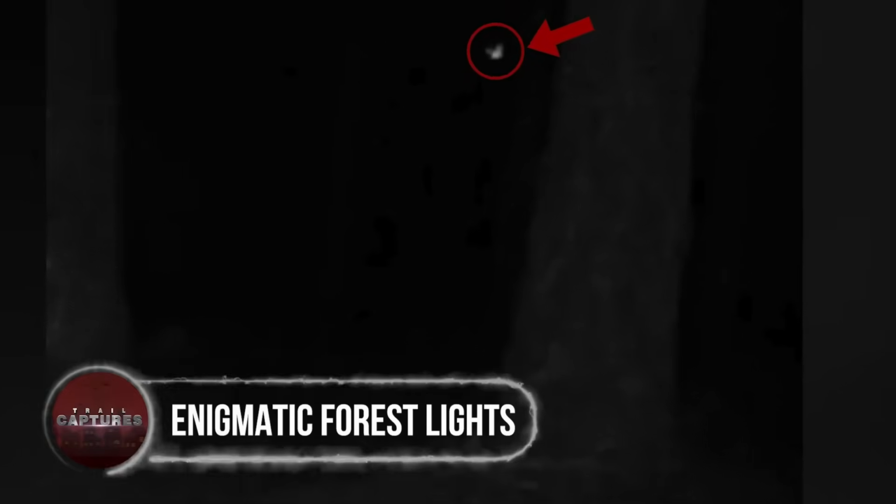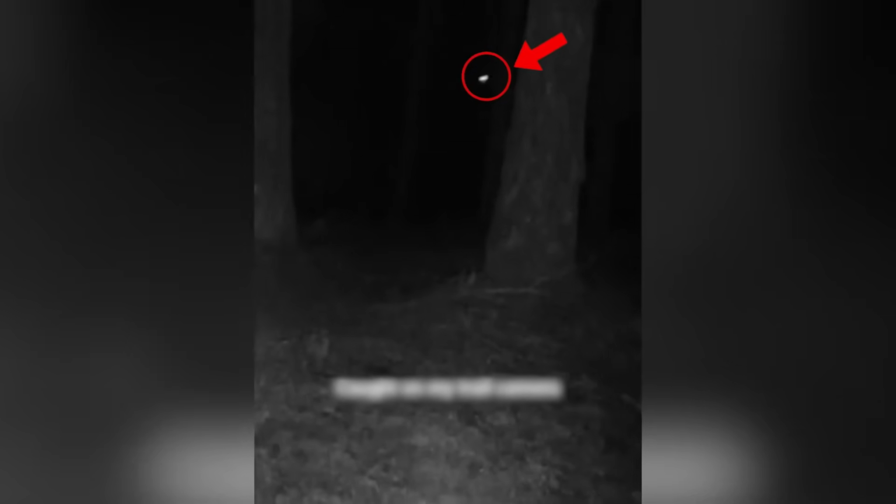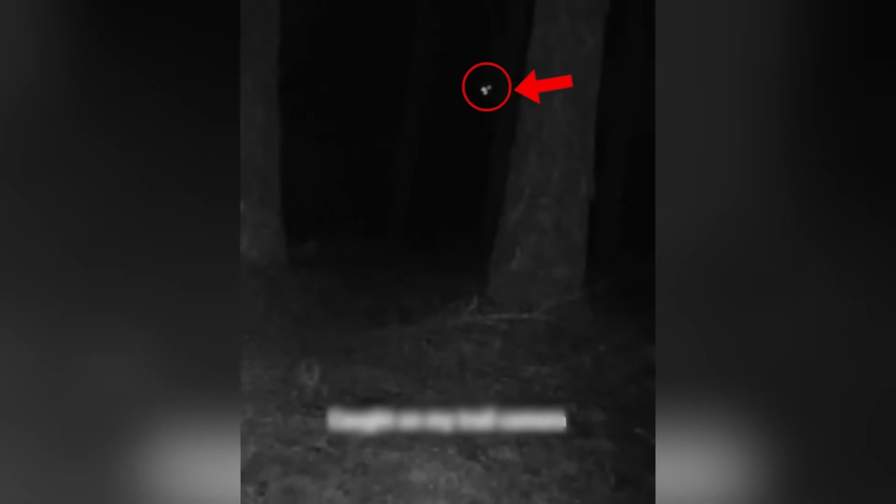Enigmatic forest lights. In this video, a mysterious scene unfolds during the nighttime tranquility of a dense forest. Strange lights flicker in the distance, appearing and disappearing, captivating the owner's attention. Curiosity ensues as there are no visible houses nearby, and few people venture into this remote forest, especially at such late hours. As the footage plays, the peculiar movement of the light from one part to another adds to the intrigue.